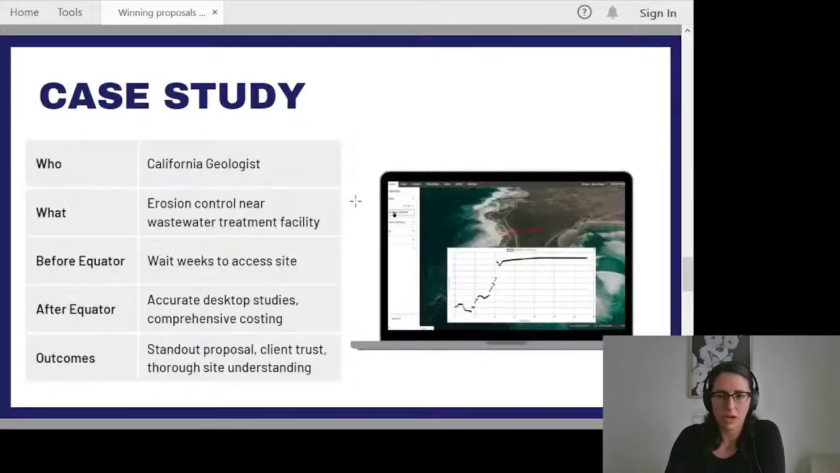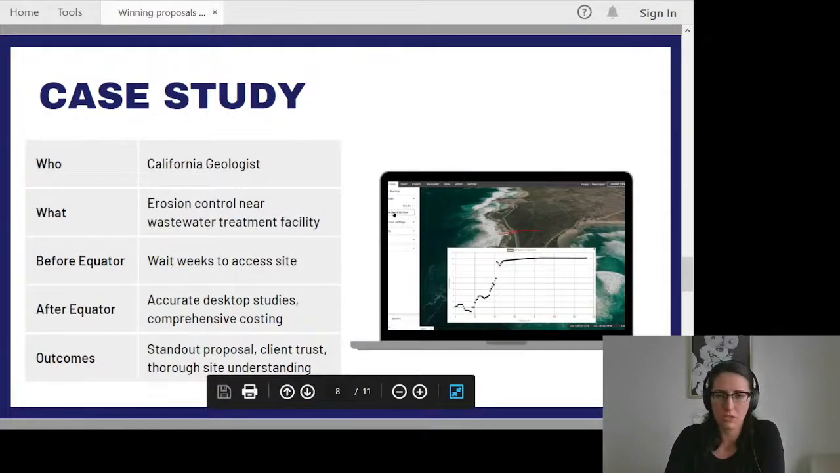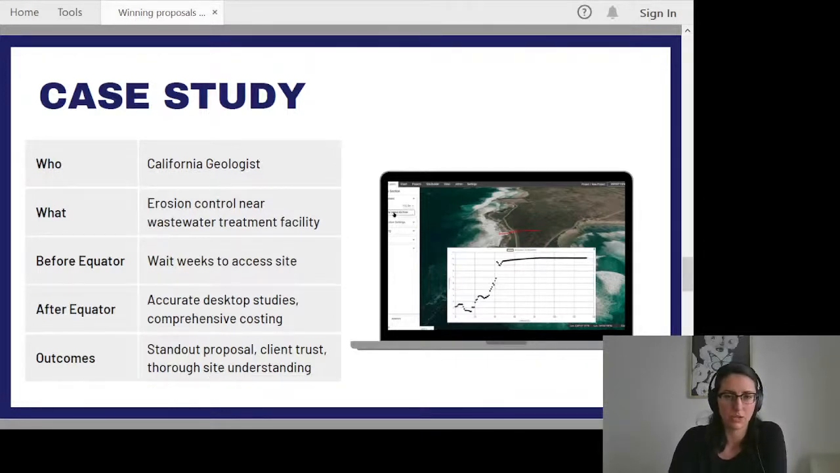I do want to cover a case study or two, just to give you an idea of what people are doing with Equator and with LiDAR out in the wild. All right, and so the first one, we worked with a geologist in California.